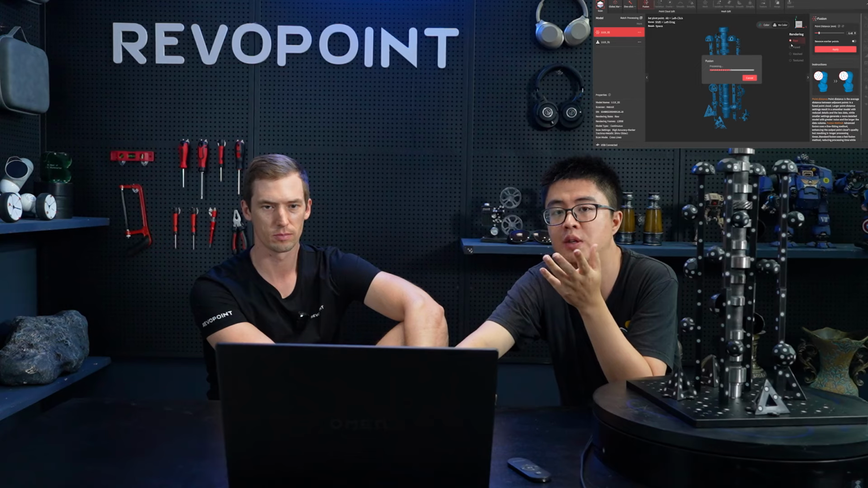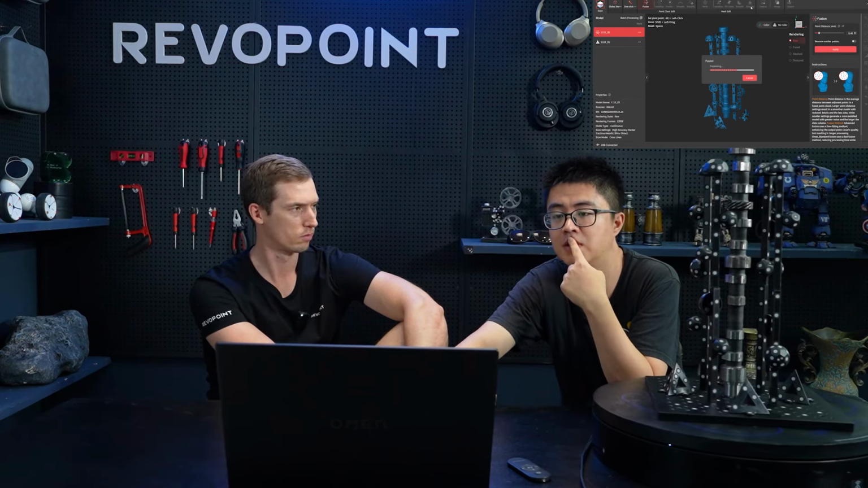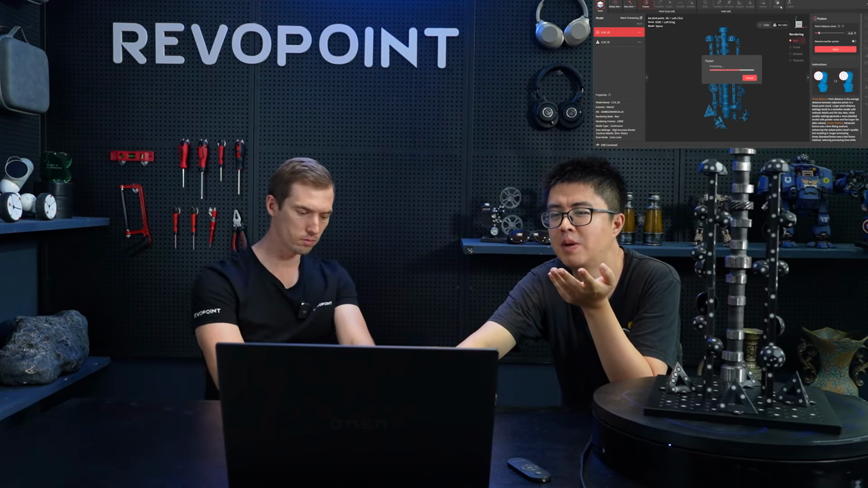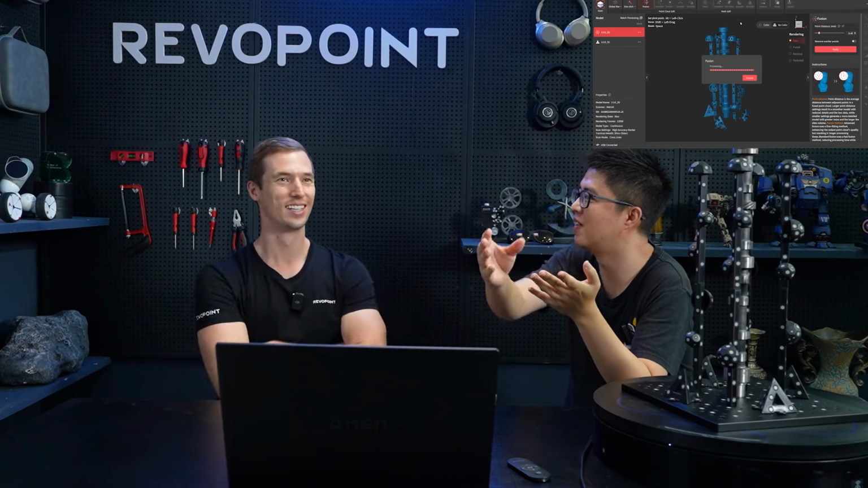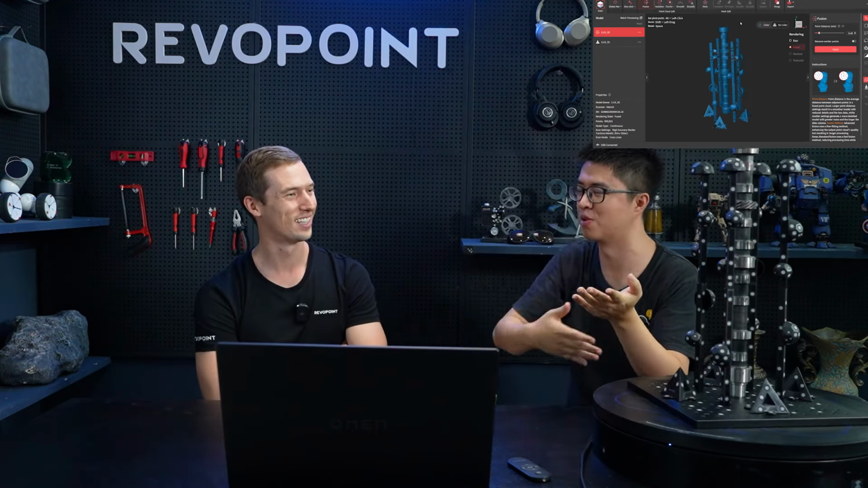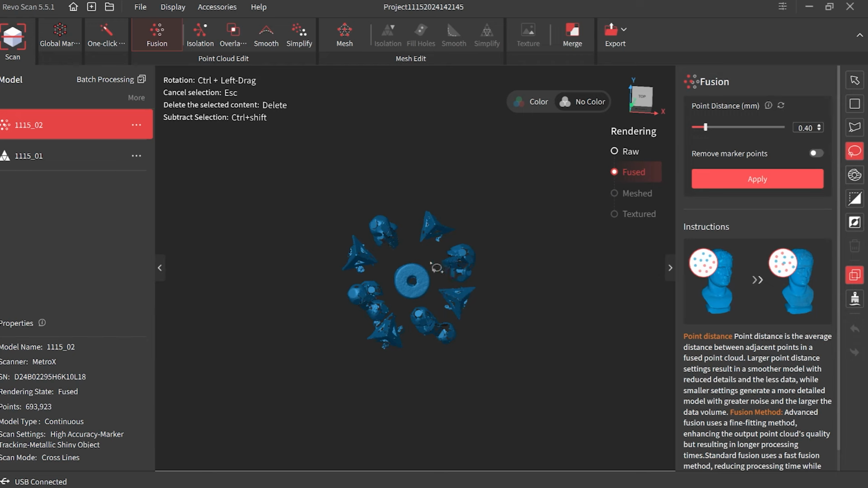And by the way, someone asked in the comments how many scans you can merge into one. In the software, you can merge a maximum of 9 into 1. But in fact, you could merge infinitely, because you could merge the first 9 into 1 and then use that merged one to continue merging. So that's how it works. Infinity merge.